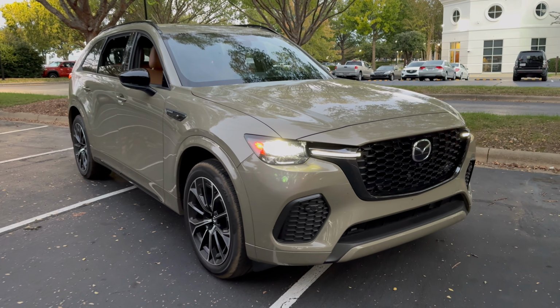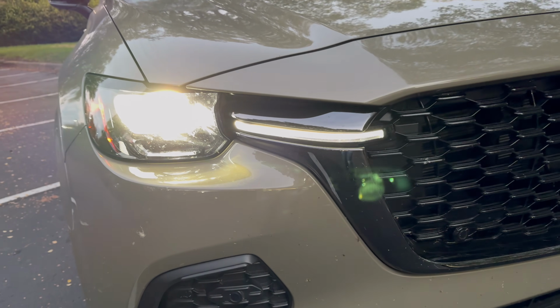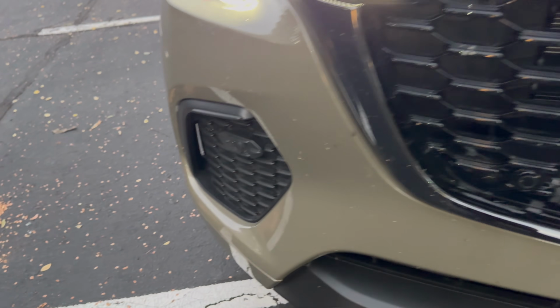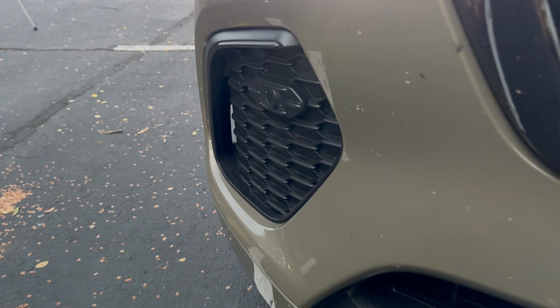Let's go around the car now. We've got LED headlights, LED daytime running lights. I love that strip right there. Got black on that very big grille. Look down here, we got the dark accent panels. Big accent panels there with functional air that flows through here. Right there.